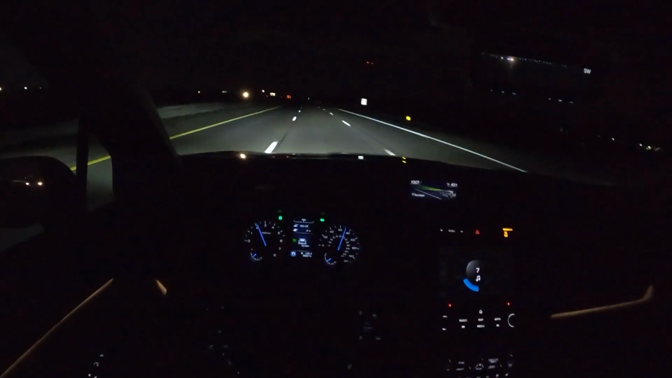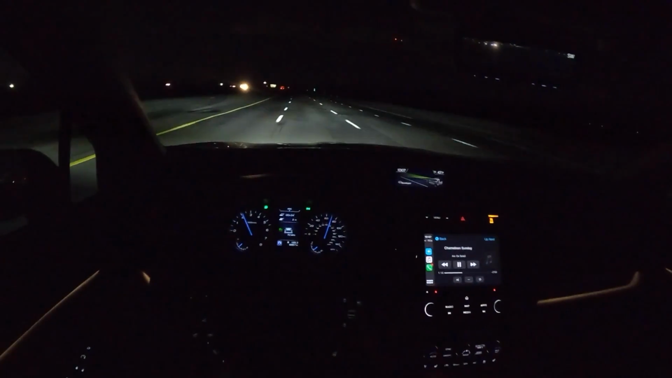Sound system sounds awesome. Harman Kardon in this is great.